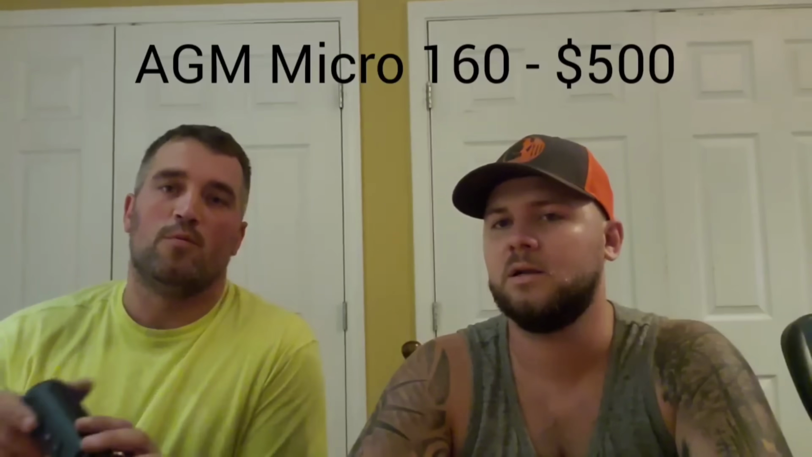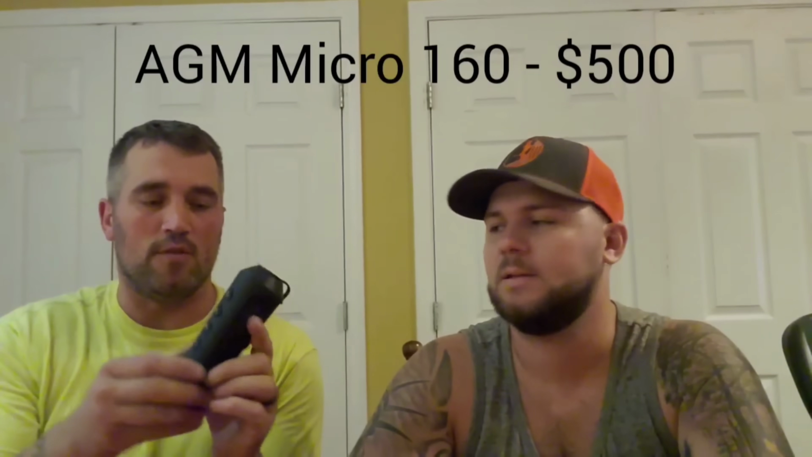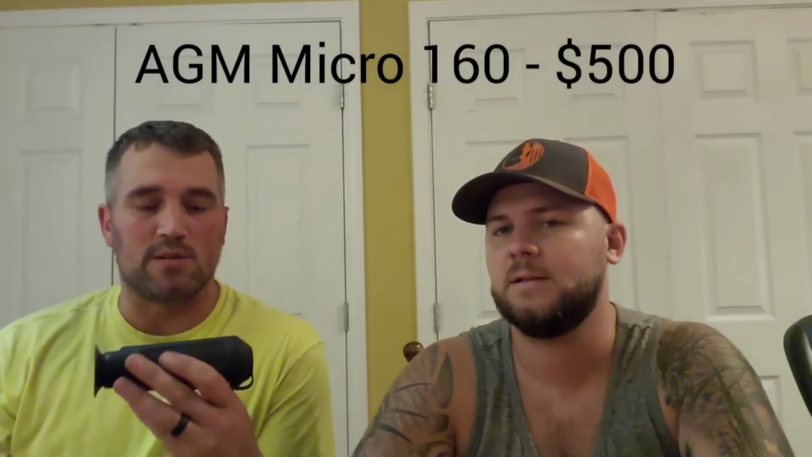All right, so first we have the AGM Micro 160. It is roughly the size of your hand. The price point on this one is about $500, maybe give or take a little bit less with taxes and stuff, but roughly about $500. This one here is going to be your lowest optic that we have.